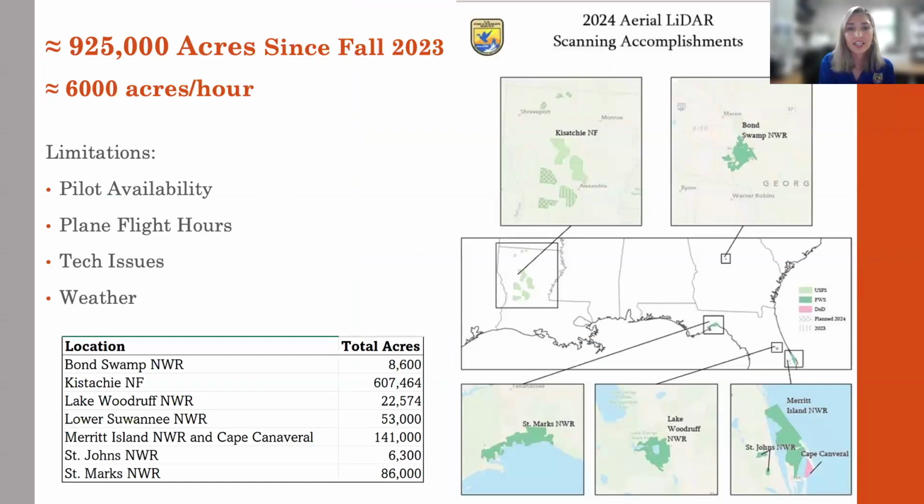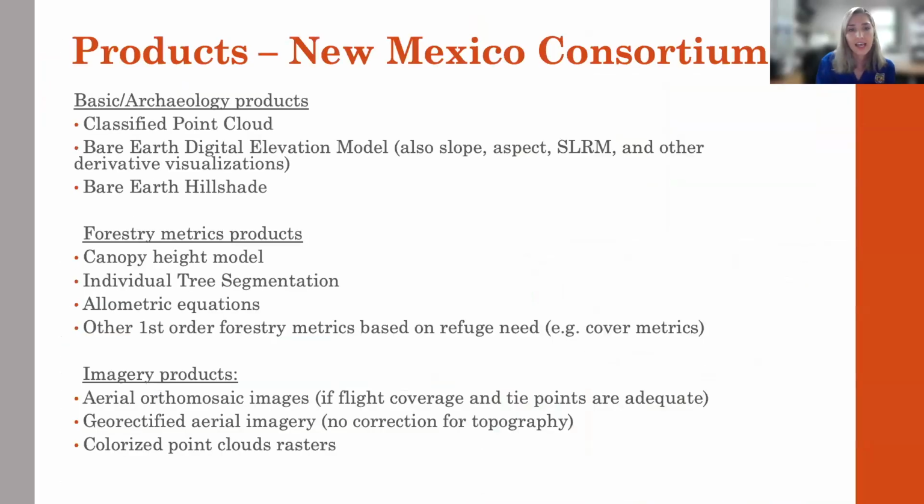There are a lot of scheduling limitations. As I said, the pilot's primary duty is with the migratory bird program, so the LiDAR flights just have to fit into a very limited schedule. Next. As I mentioned, we collaborate with the New Mexico Consortium for their data analysts, and this is a list of products they can deliver for our refuges or for the national forests.